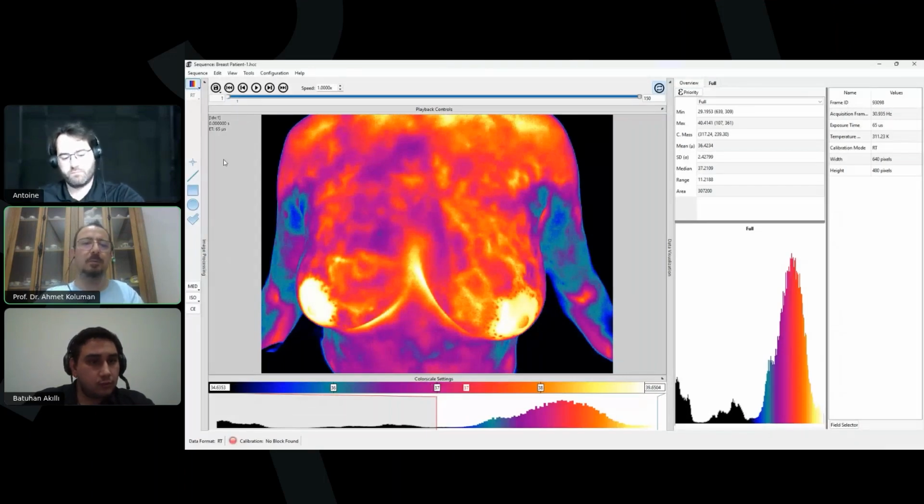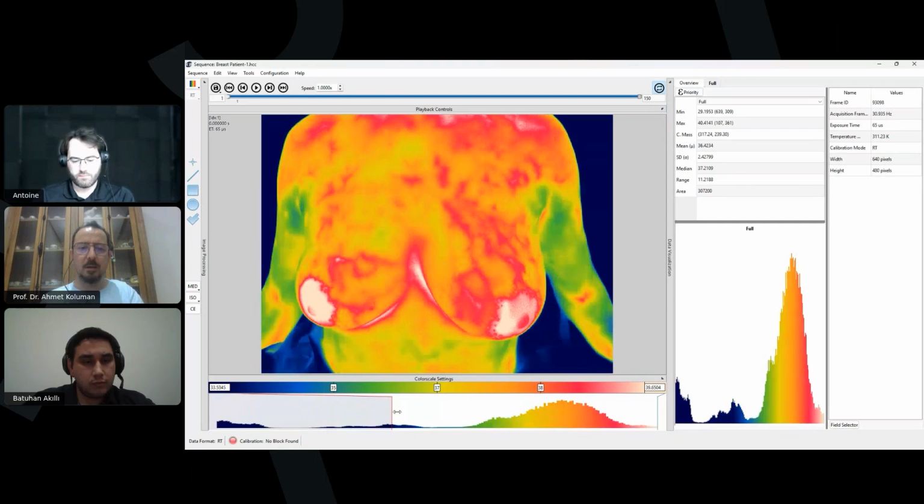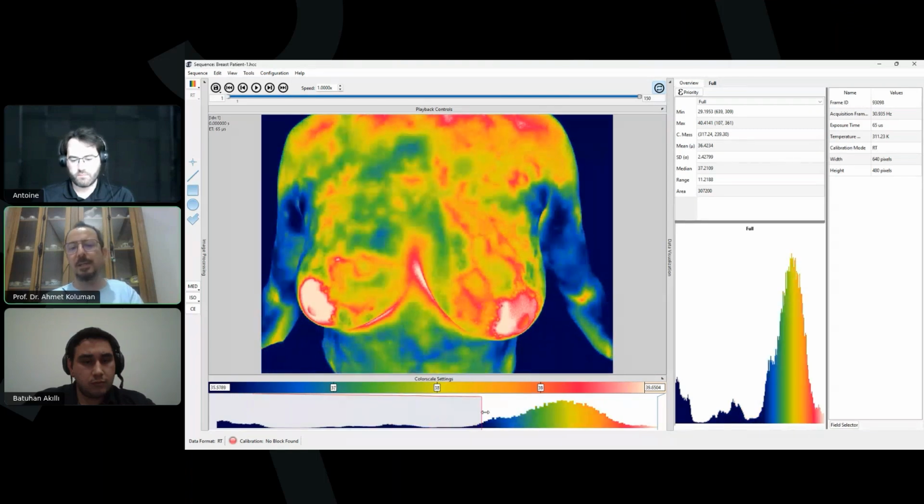As we go, you can choose the modes, you can choose the colors. Batuhan, you can move around the colors. Yes, you can adjust the colors.